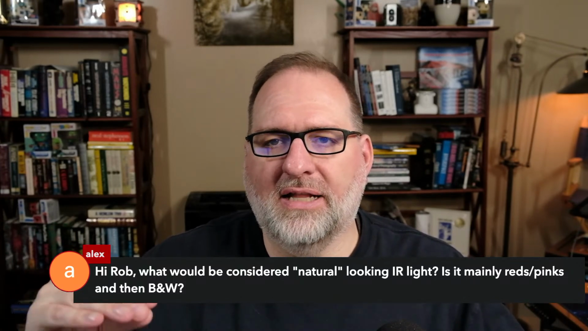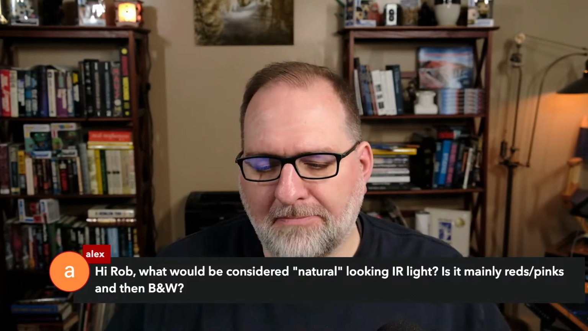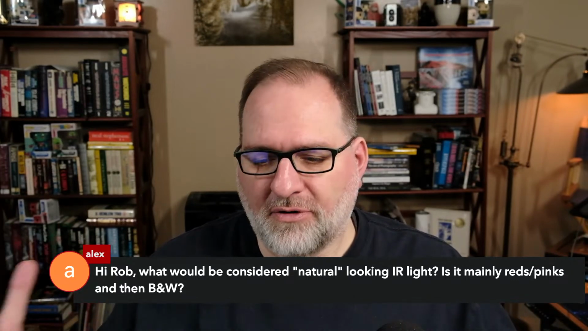We've got so many good color swapping methods, and you could make an argument, I suppose, that a very traditional blue sky and a light yellow orange color in the trees would be the most natural default look. I could see you making an argument like that, and that's going to be very common. That sort of traditional style of infrared is very common.